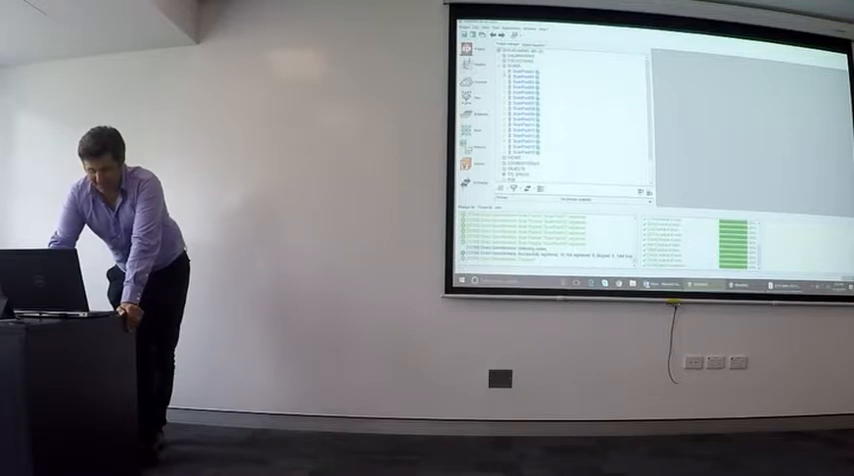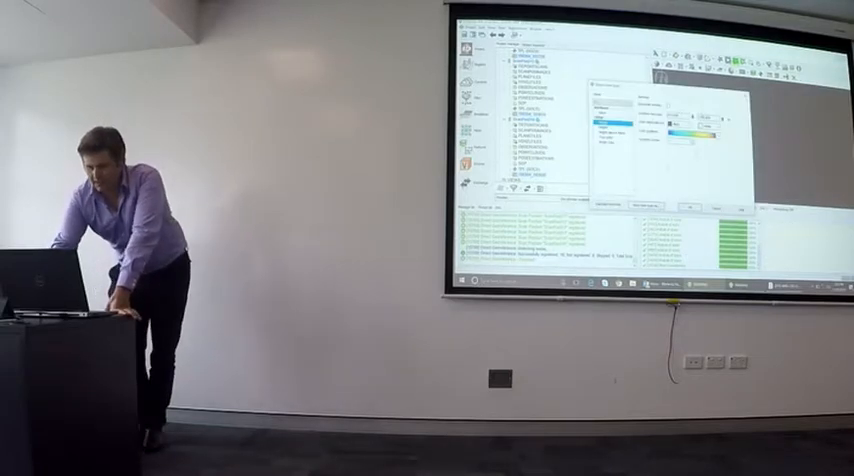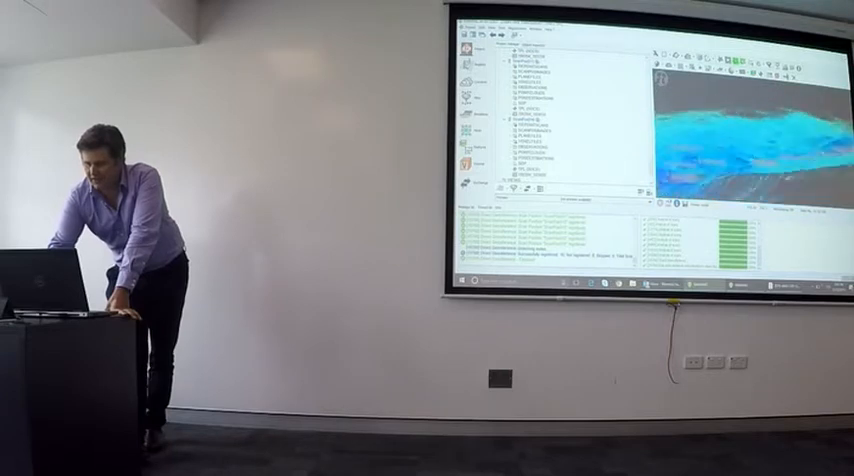Then it's simply a matter of loading up each of your scans into this window. And you get something like that. So obviously everything's not orientated correctly.